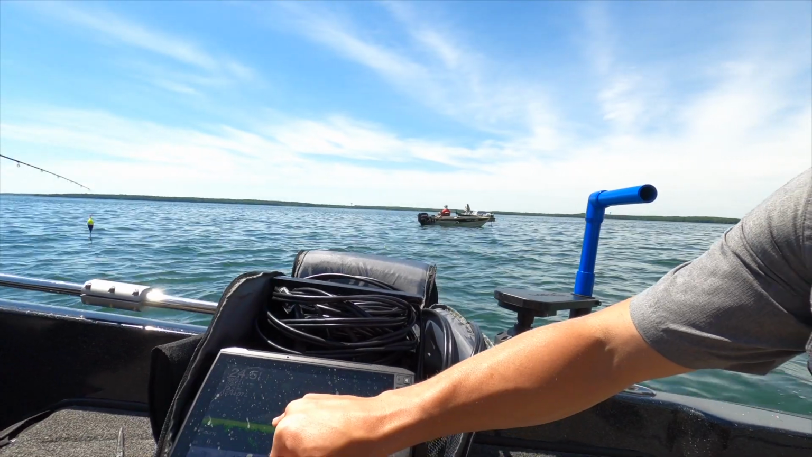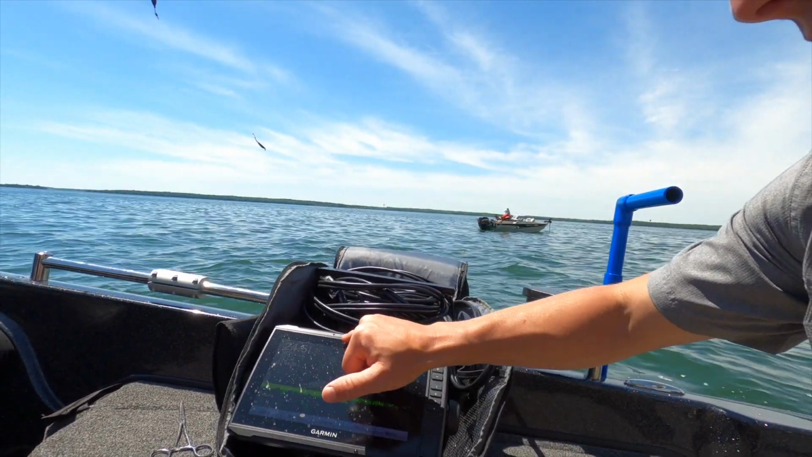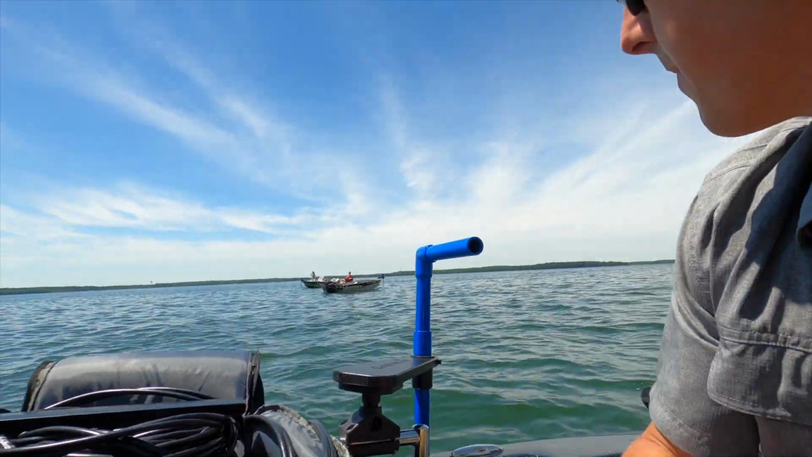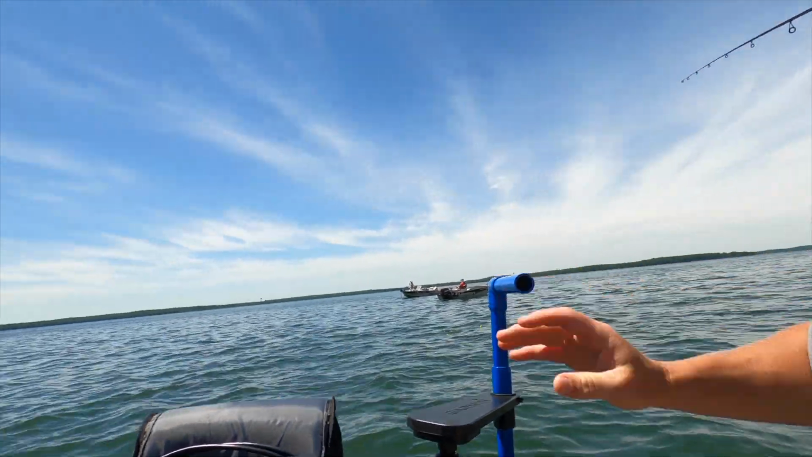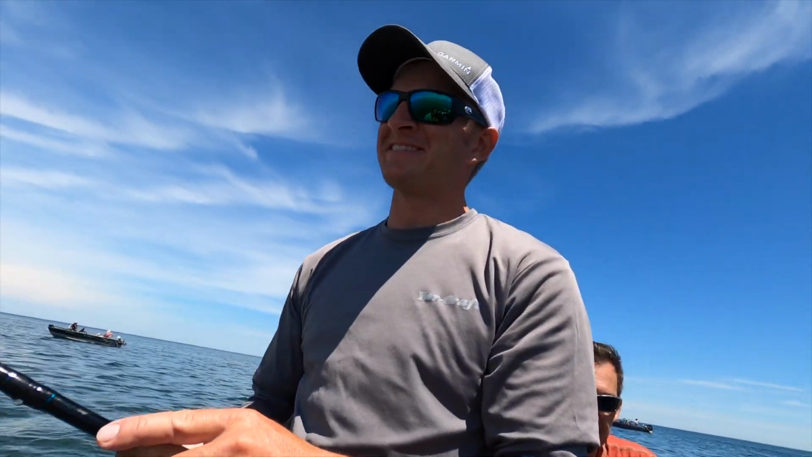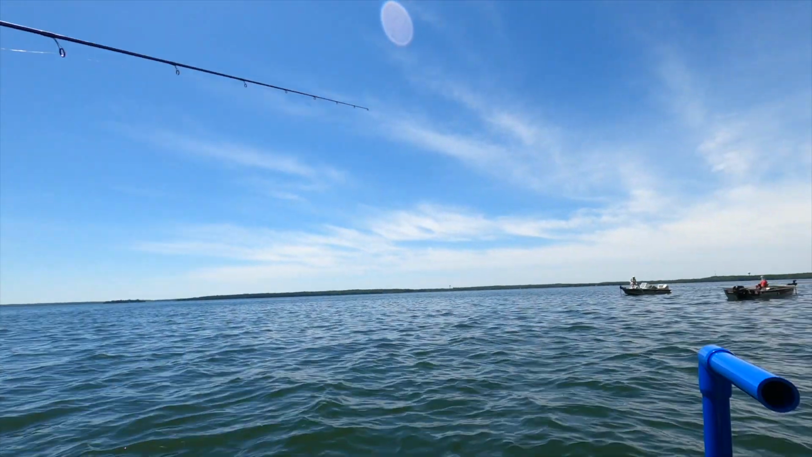We got a fish right there. Yep. At 30 feet, 25 feet deep. Correct. I know I gotta beat Derek. This is our competition going on. Competition here. Mike versus Derek. Who brings it in first? Derek's always.